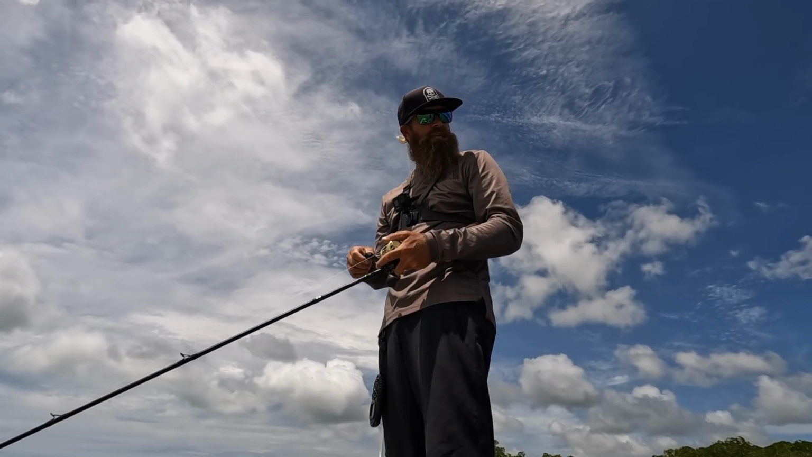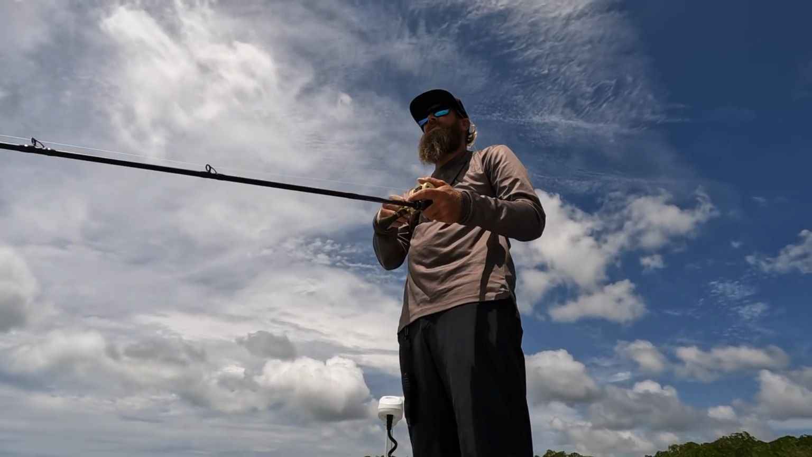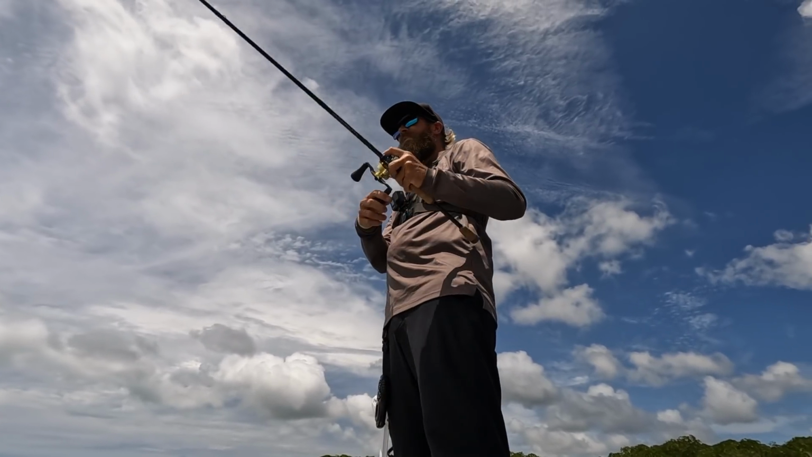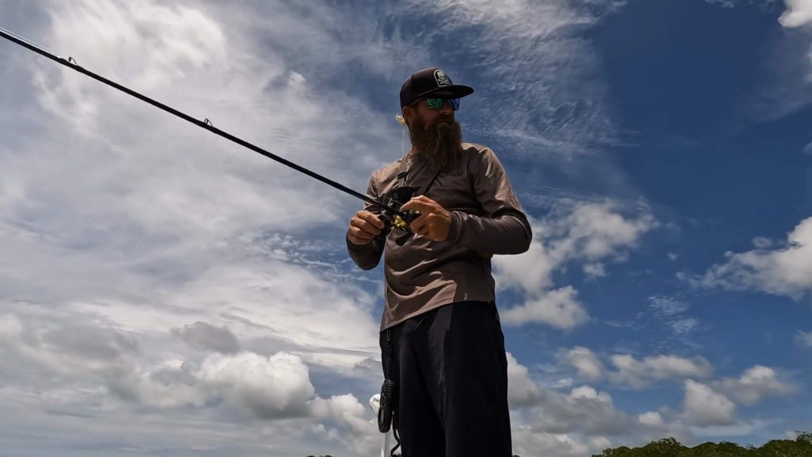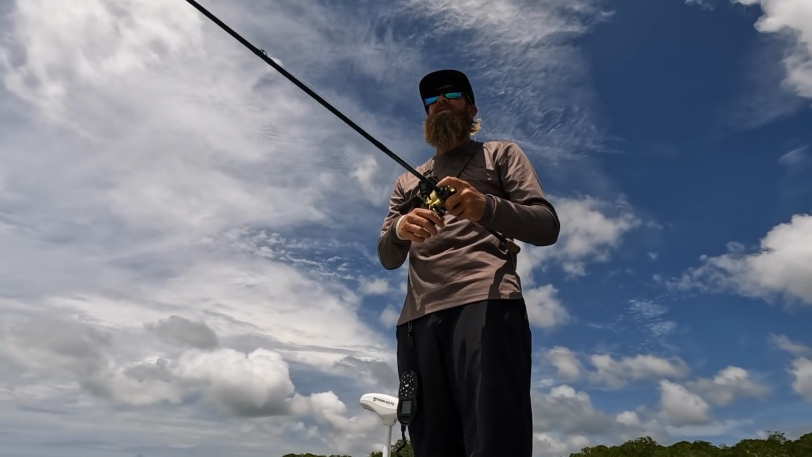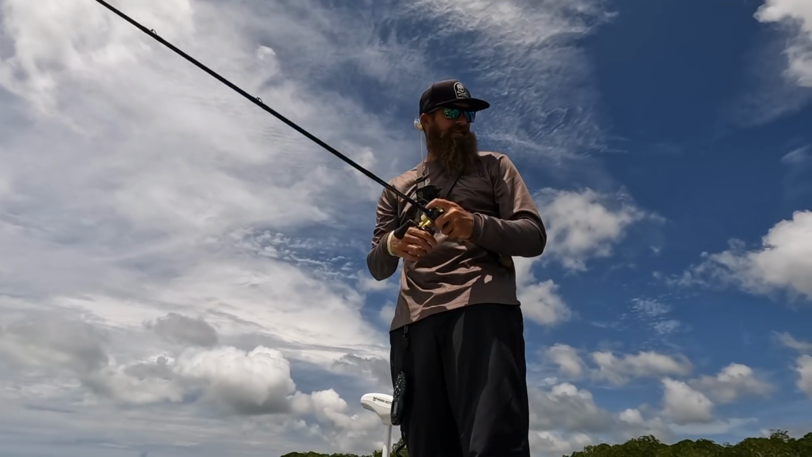There's a lot rolling through on that ledge. See, there's one there now. Yeah, look at that. Just spooked on me lure. That's that fish on the sounder.